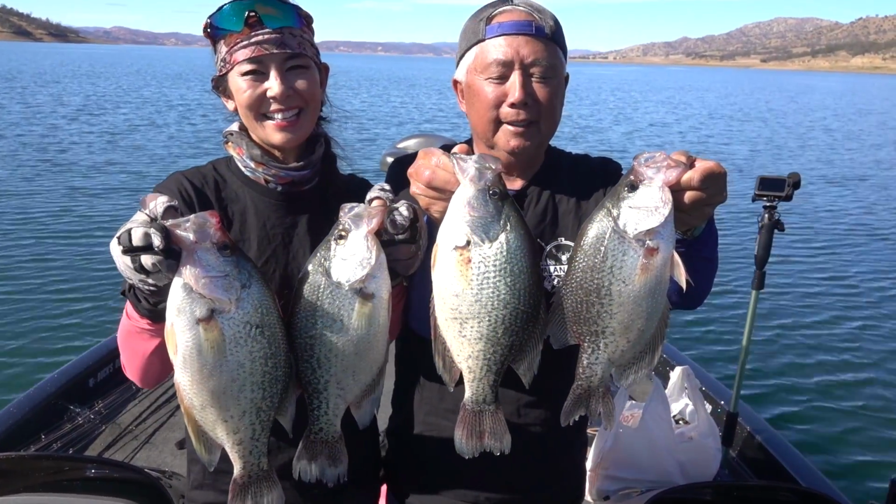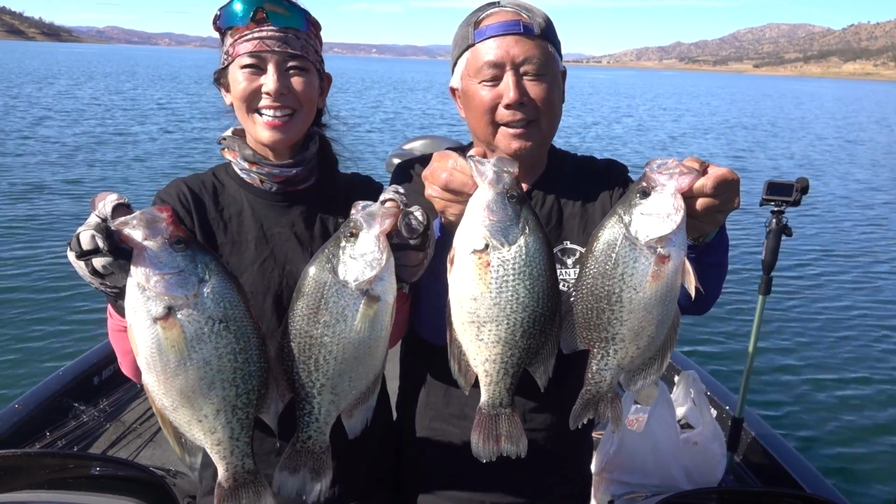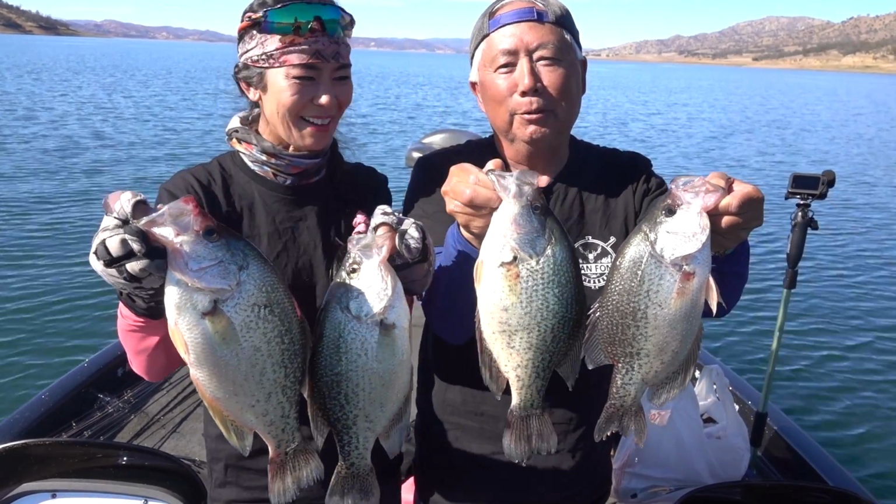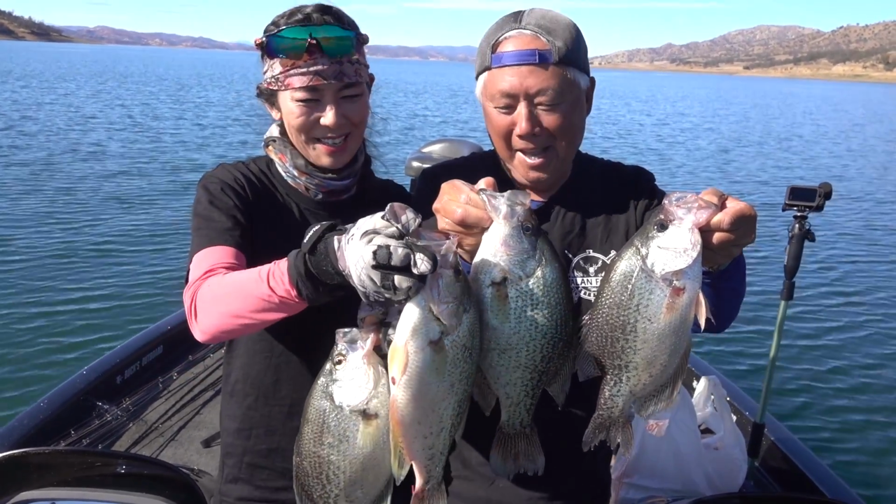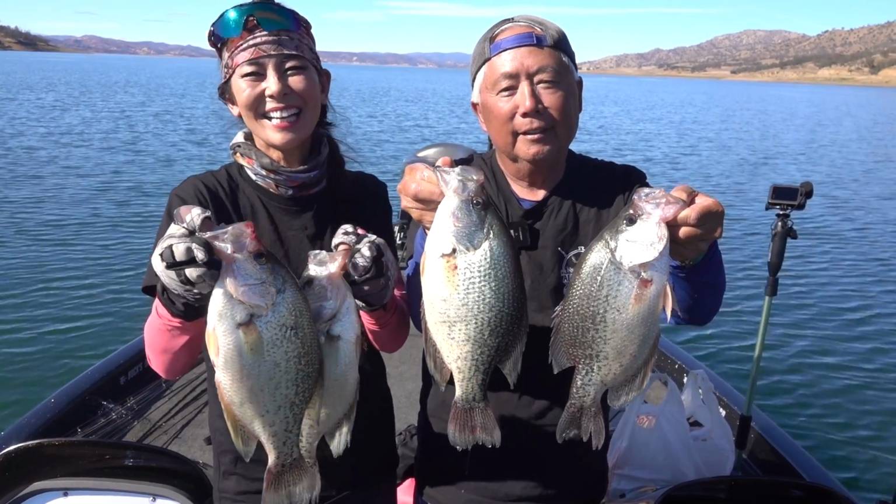So we're up at Berryessa and we got into a school of big slabs. I mean big! Mine are bigger because I use nibbles. This one's the biggest, a 2-pounder. We had a good day. Oh, we had an epic day.